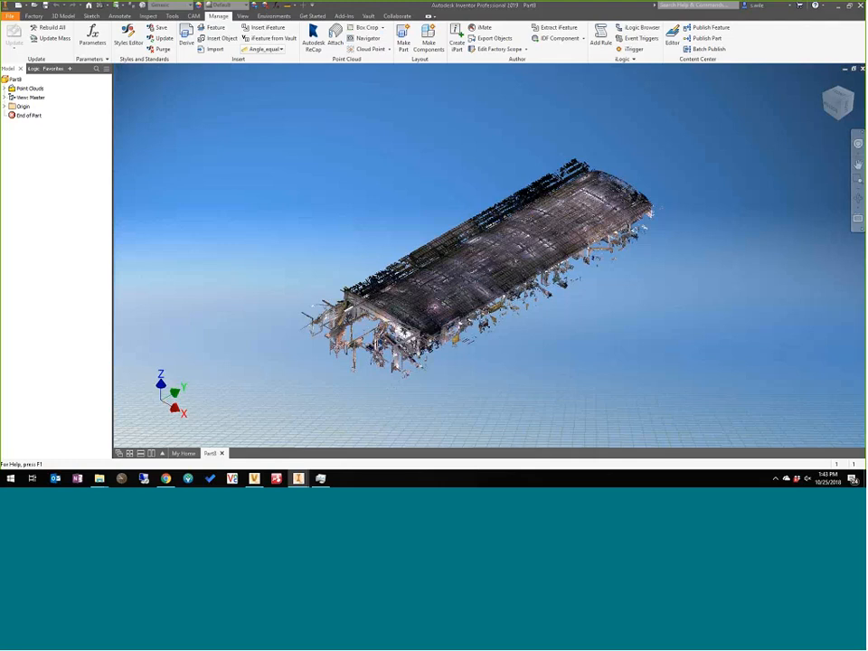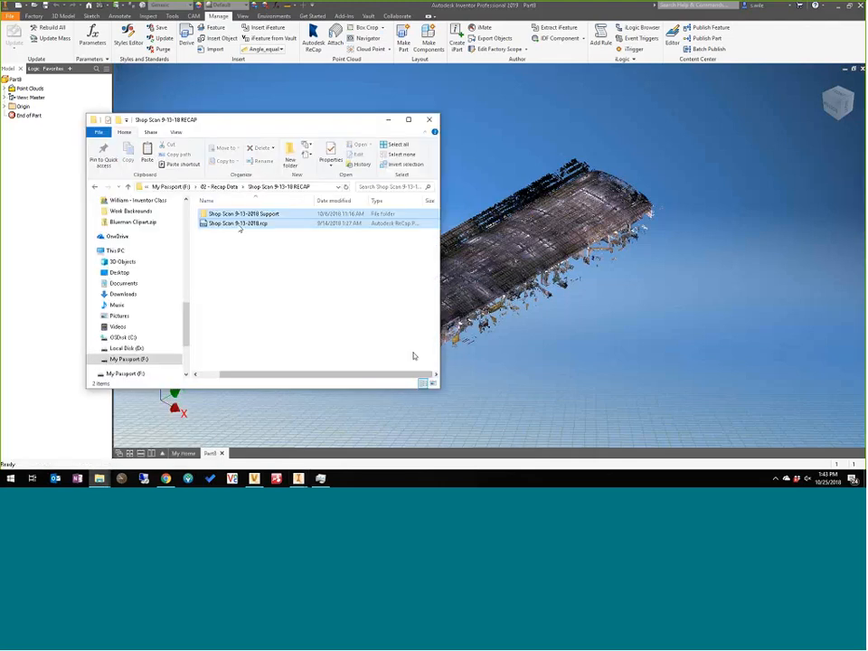The RCP in this case, the project file itself, is 87K. The only thing that it's keeping track of is the registration of the RCSs that are in the support folder and the layers, the visibilities that you've set, and the orientation, where 0,0 is, that type of thing. That's all that's really being saved here.